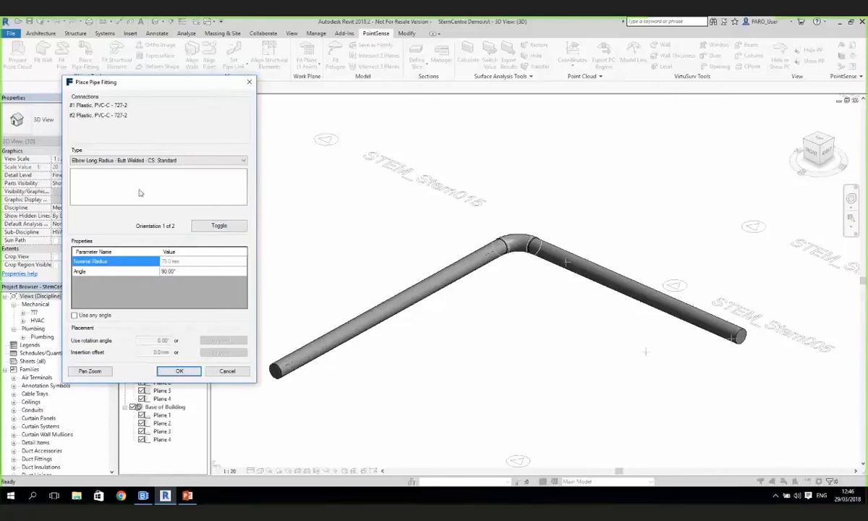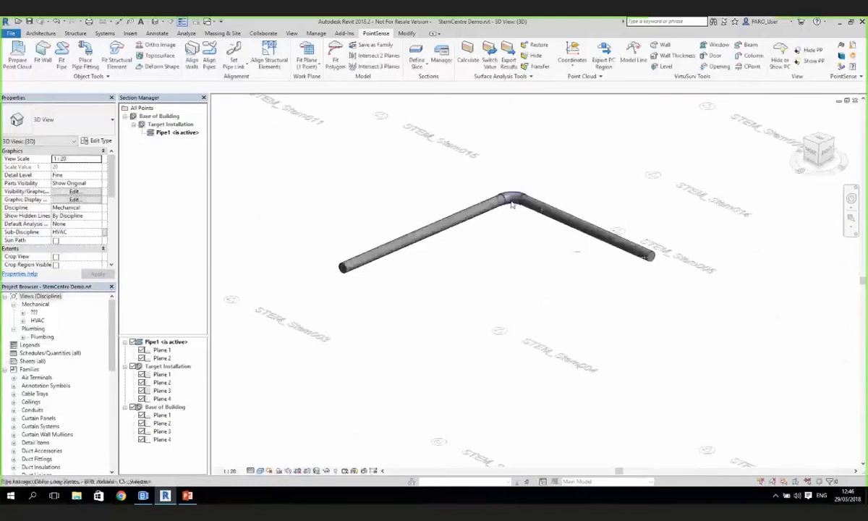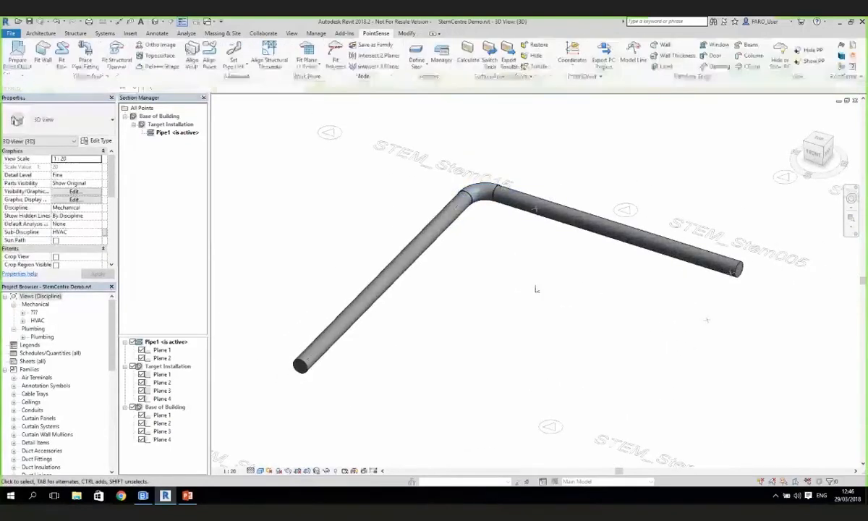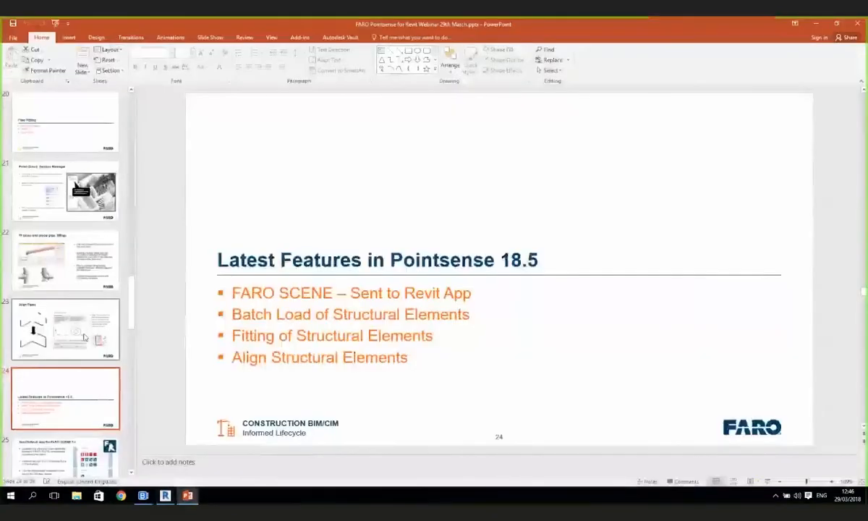I'm not going to show that today, guys, because we won't have time, but if anyone wants to see that, it's on my YouTube channel, and I can also show you in any on-site demos. You can see that's a nice way of fitting pipes and elbows and things to the point cloud. So let's just shut that one down as well. I'm just going to jump back into the slides.